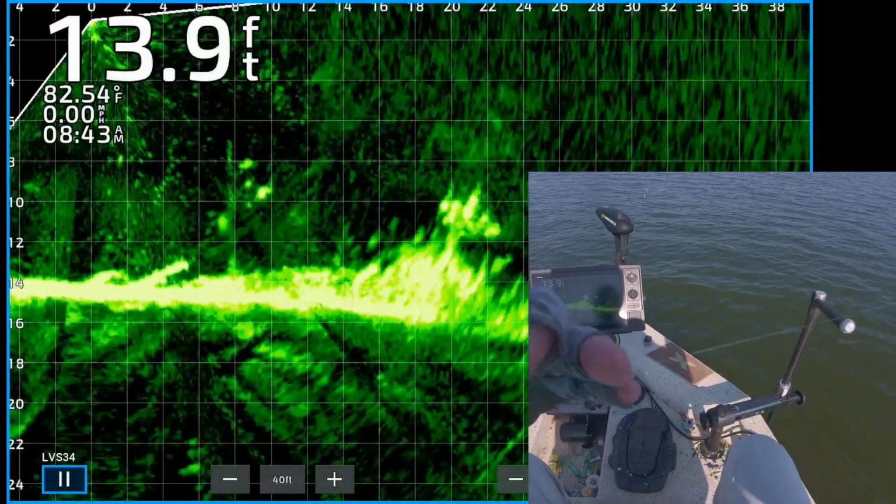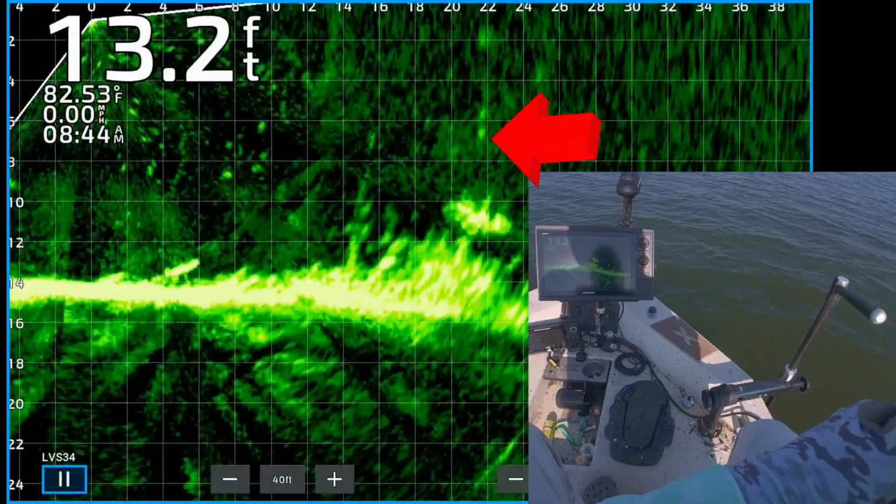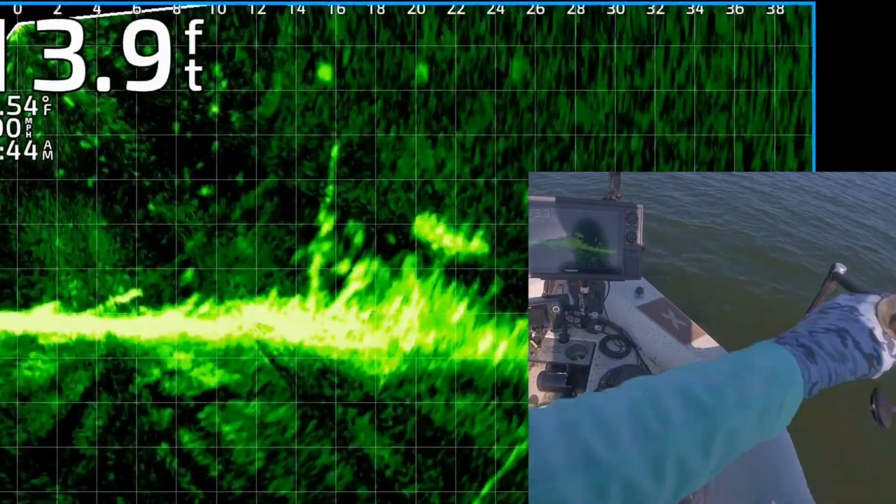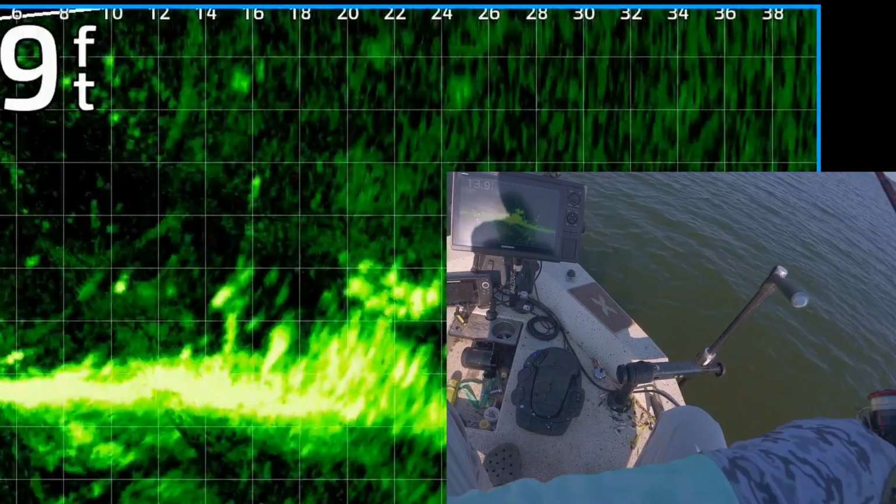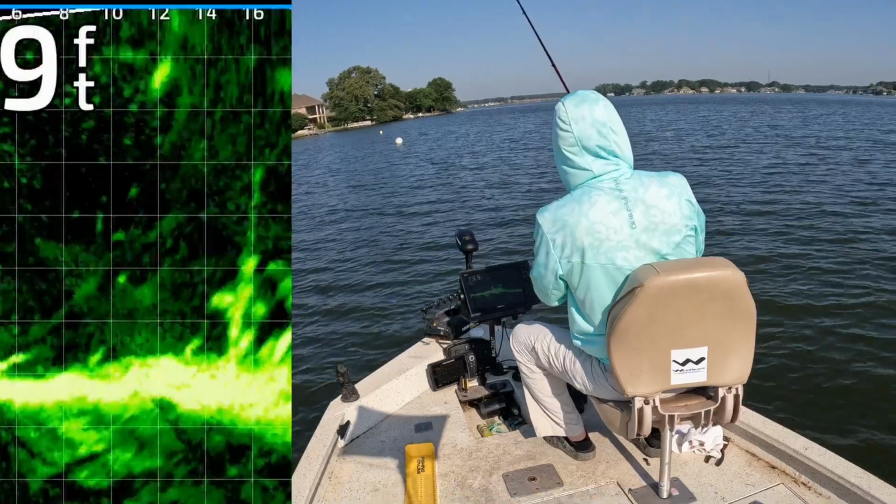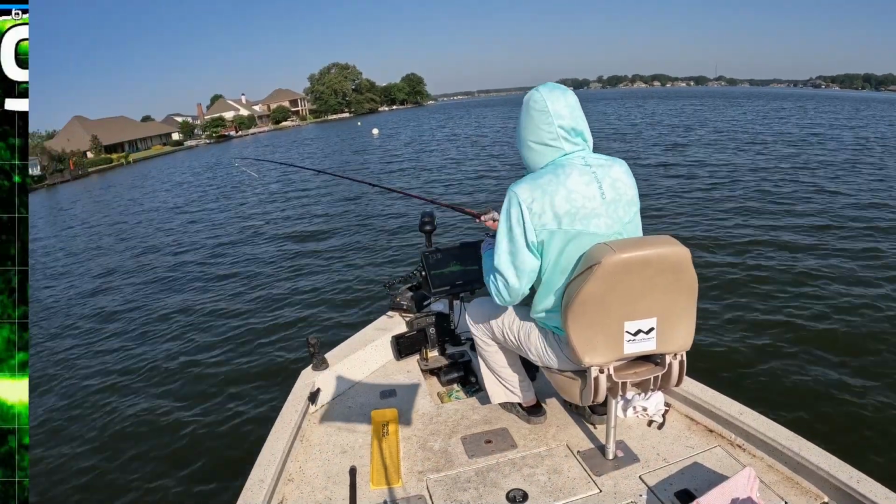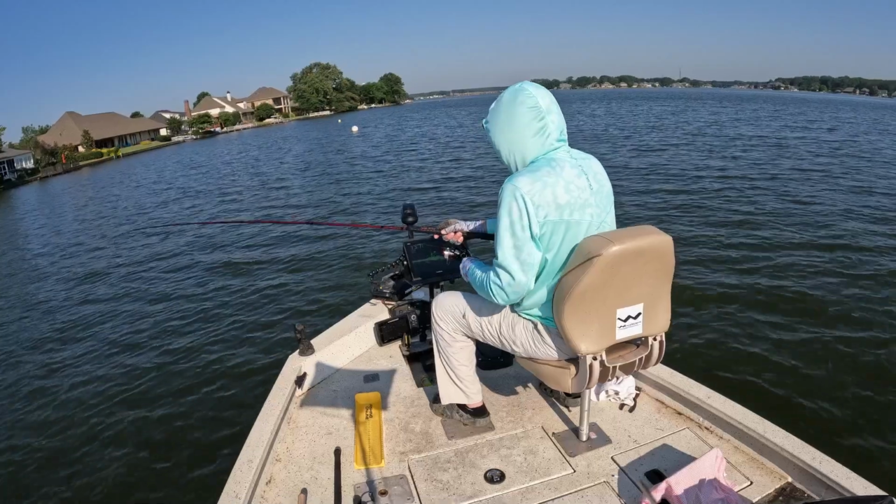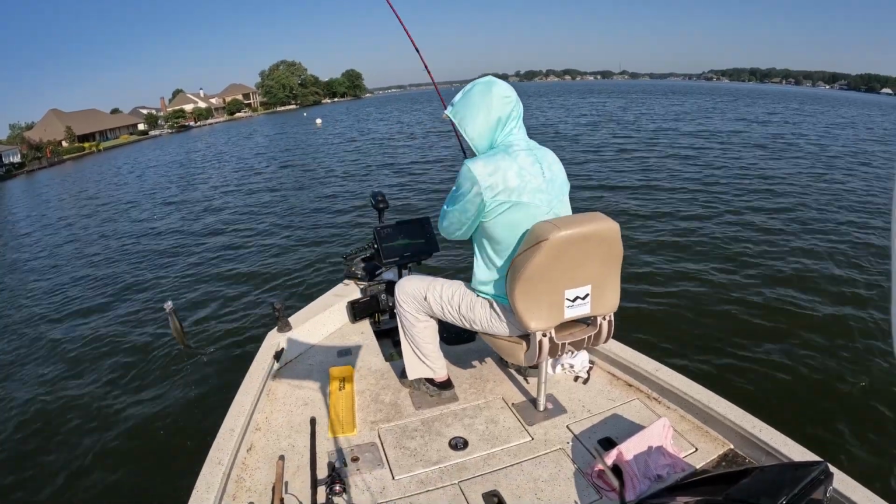All right, got a new group of fish here. There's my jig and weight dropping right on top of them. I'm gonna let it get to the very top and twitch it a little bit. One of them's chasing it already. Got that one. Gosh. Get in there, dude.